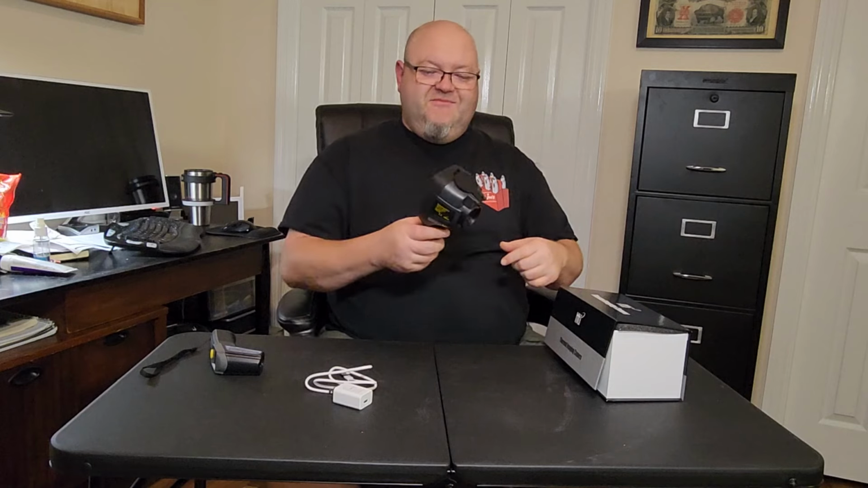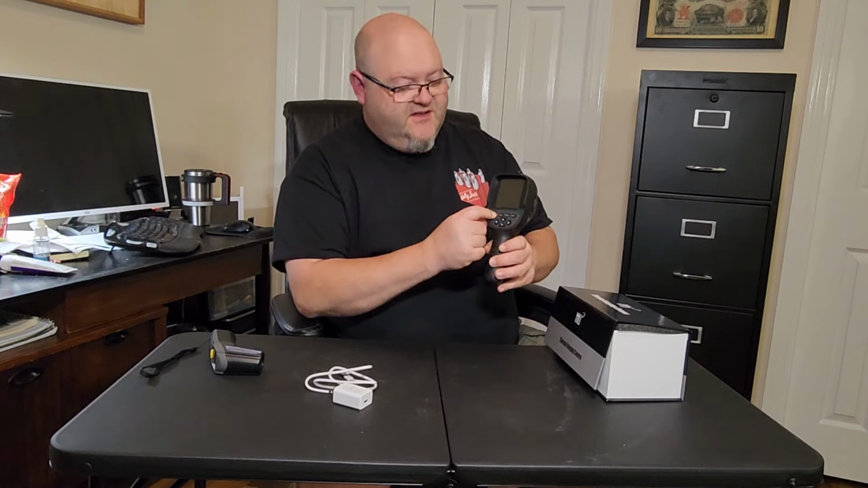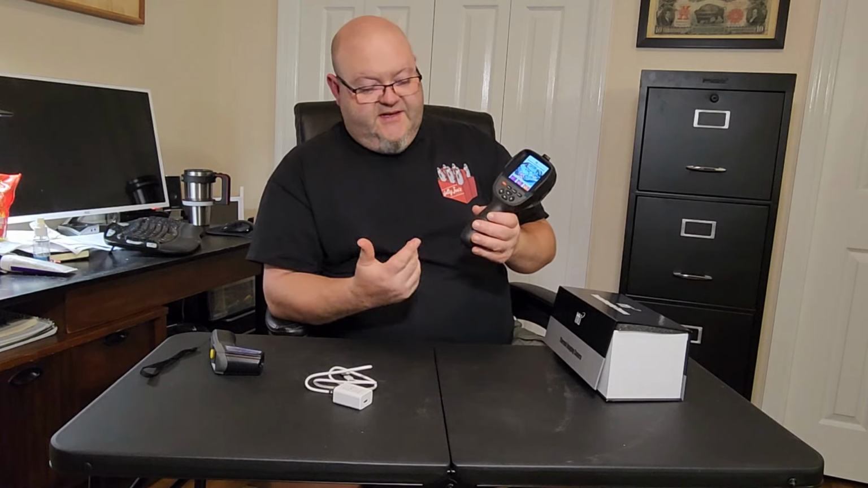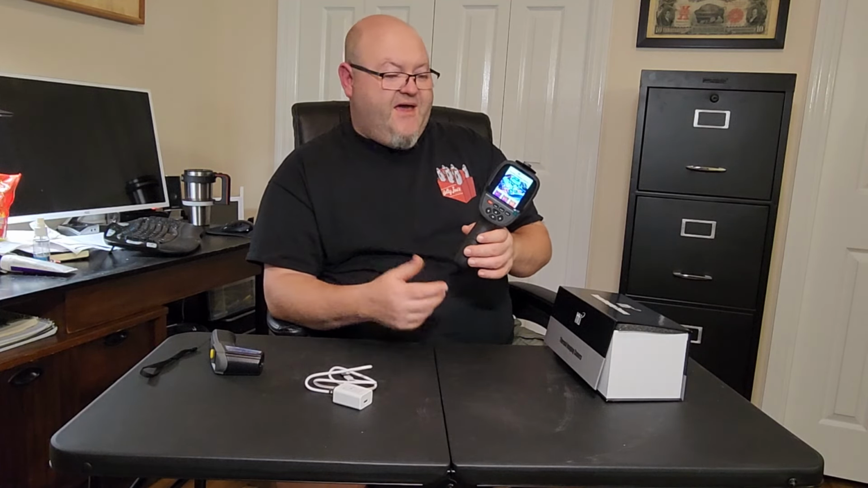I've done that a few times and felt pretty dumb. But anyways, the way that you turn it on is you just mash the button there, and it takes a second. It does have a rechargeable battery on the inside. It does have a good battery life.